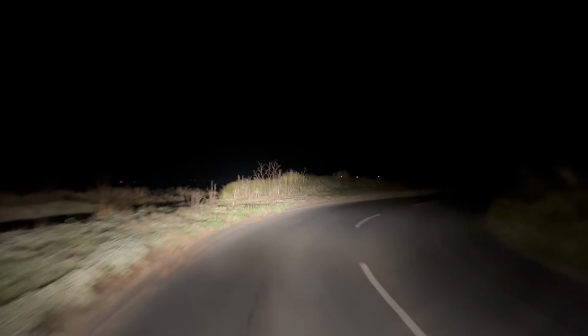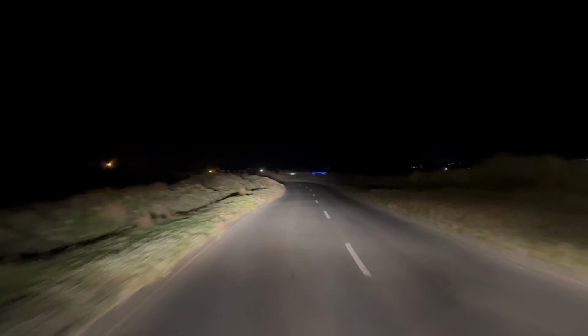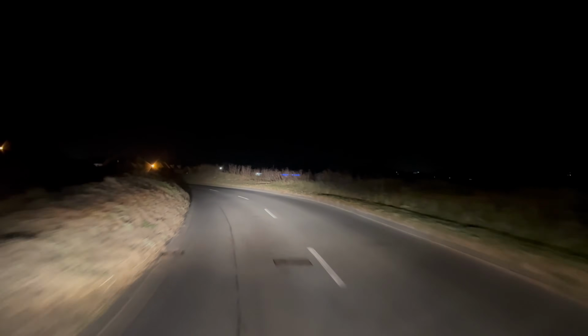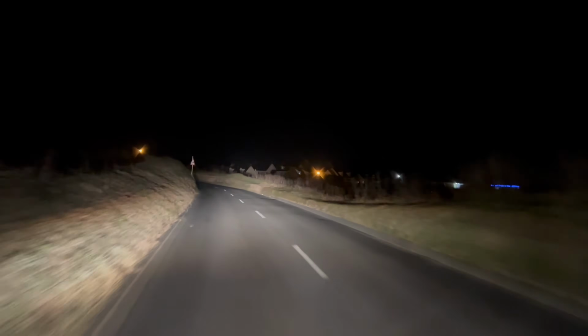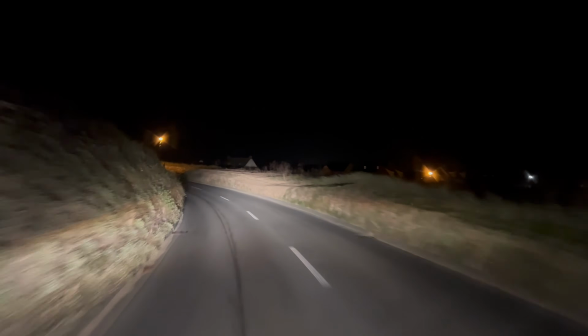We've been one of the longer videos today, but I hope you sort of got a feel for what it's like in the evening. And of course we're heading towards Port Swaff Bay, which is another lovely bay.